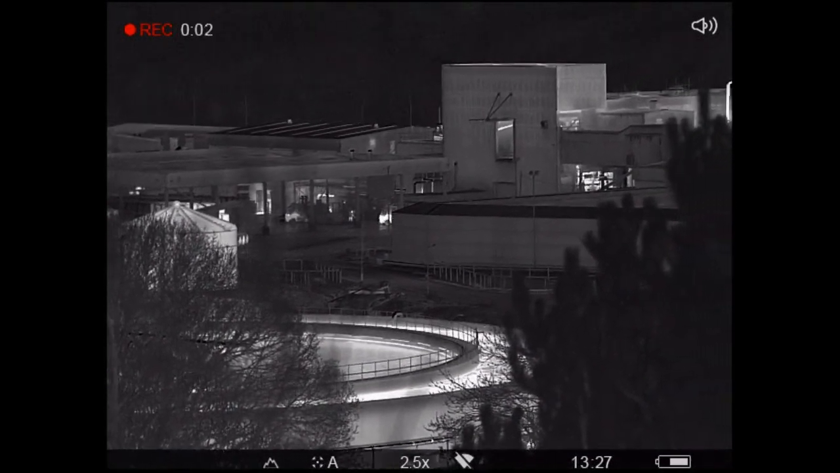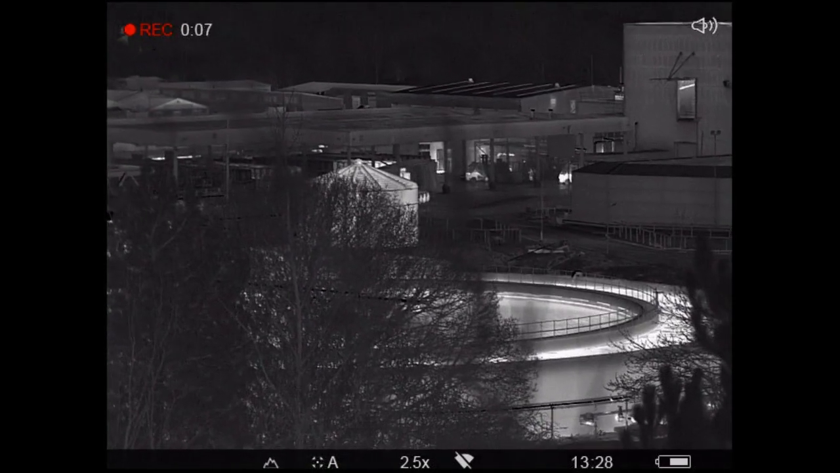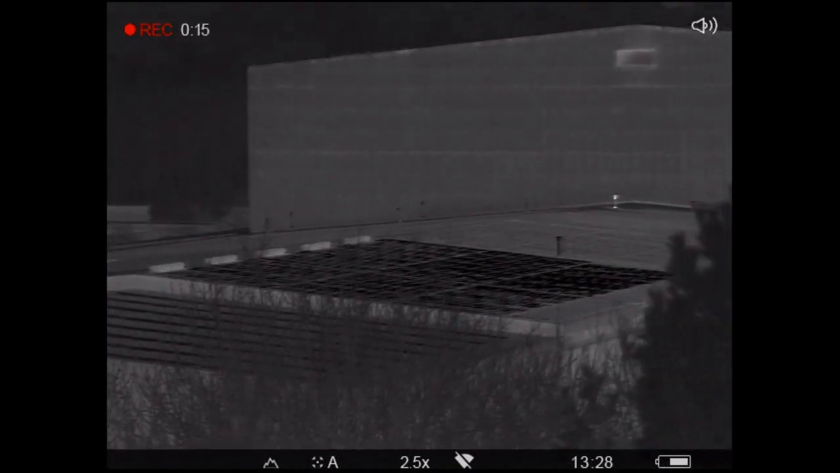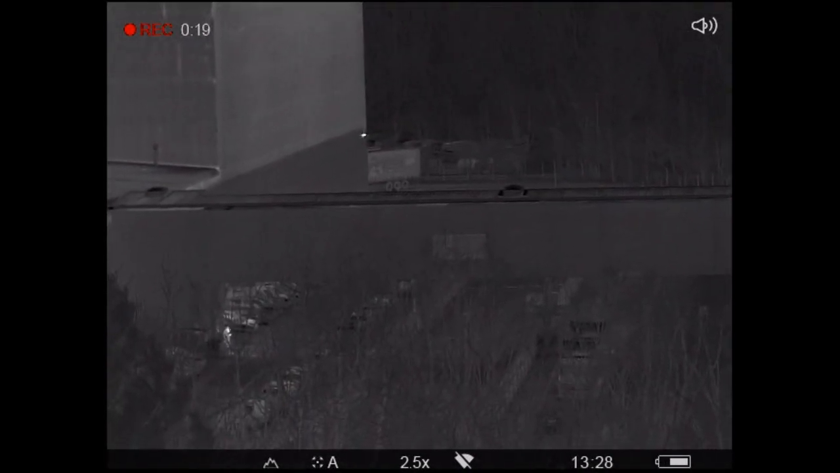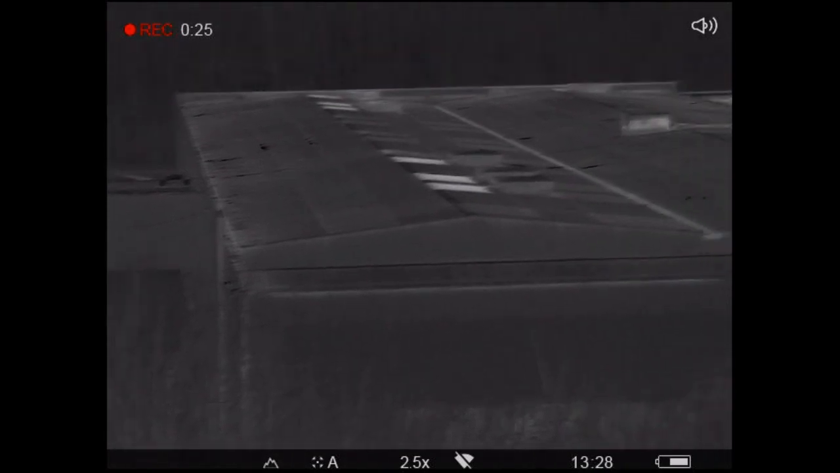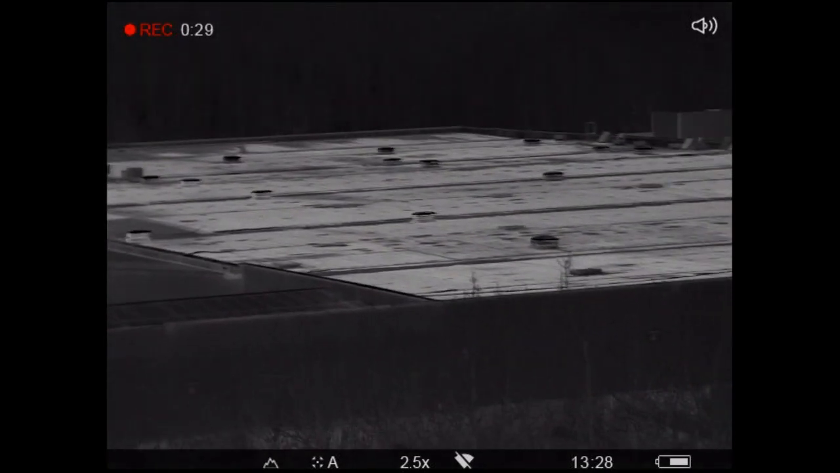And then same image again through the Accolades. Obviously you can tell it's a far crisper image, but that's what you get for high-end thermal. You get what you pay for with thermal. You buy a cheap one, you get a bad image. You buy an expensive one, you get a good image.